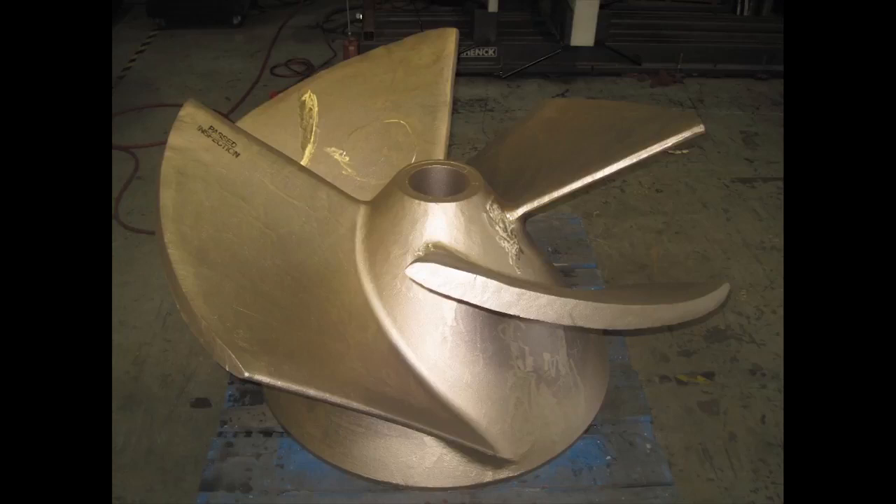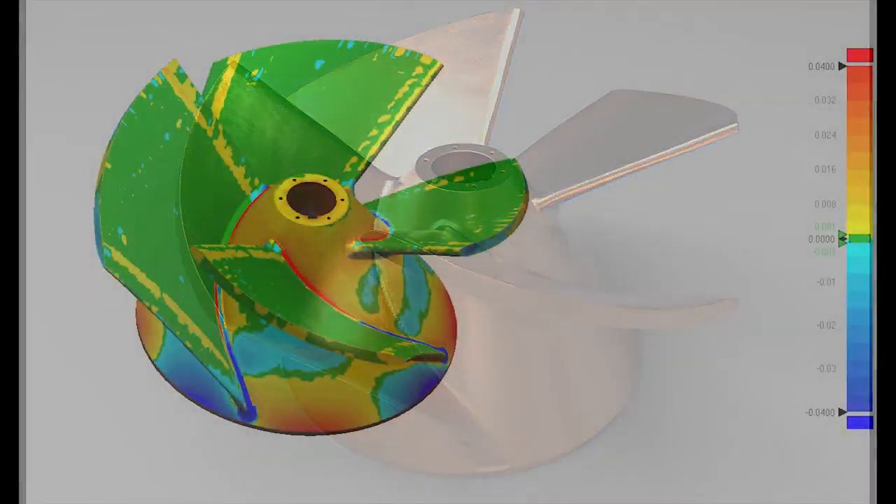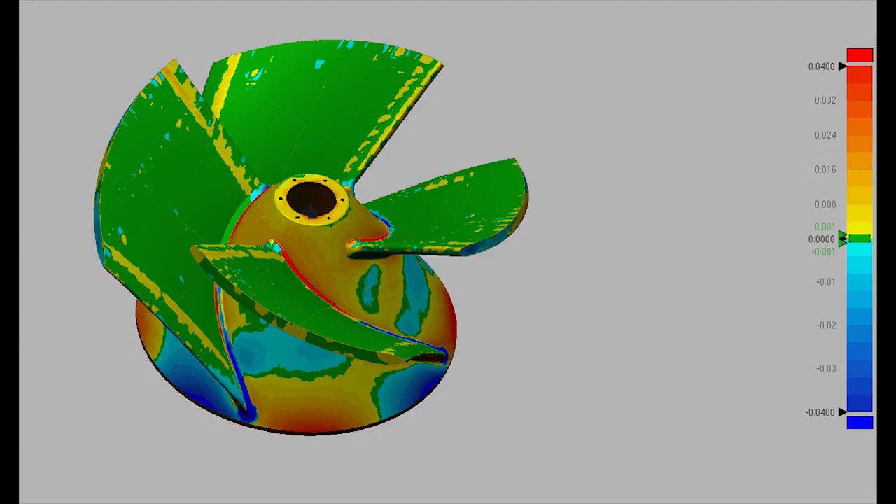Inspection is another great use of the Surphaser for large objects. What you see here is a large impeller, about a 4-foot diameter, and then this here is the actual raw scan data. And then what we do is we import the CAD model, do an alignment with the two, and then we can do all kinds of inspection. Here you see just an accuracy color map, but we could do full GD&T and any dimensional measurements we want.